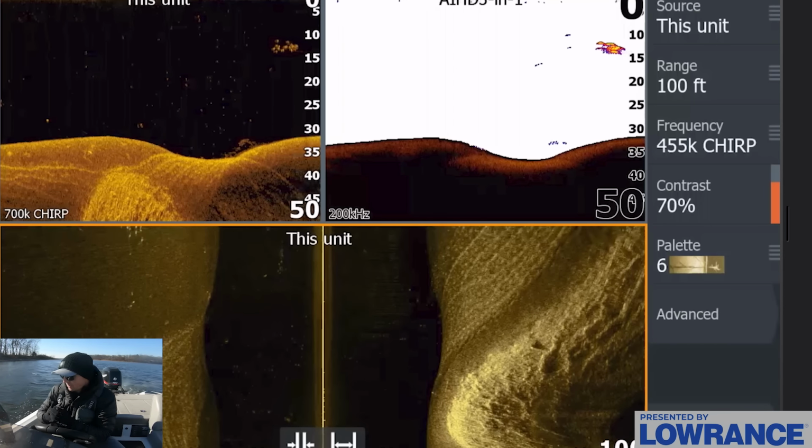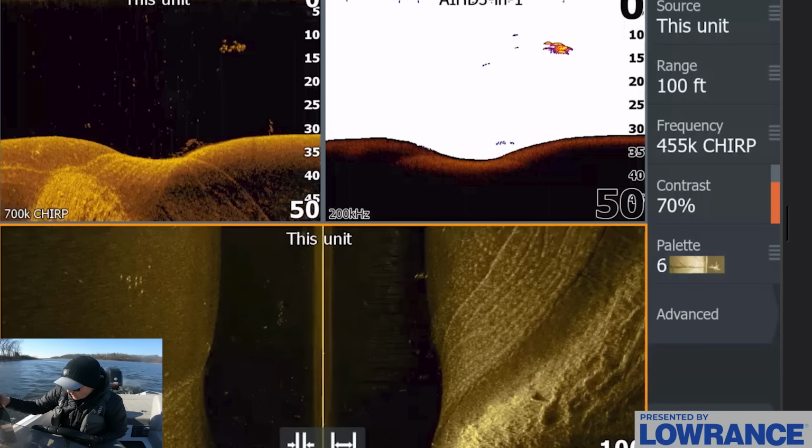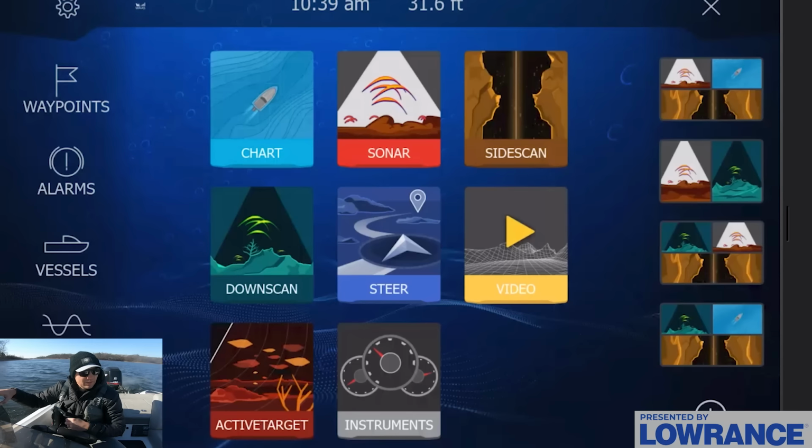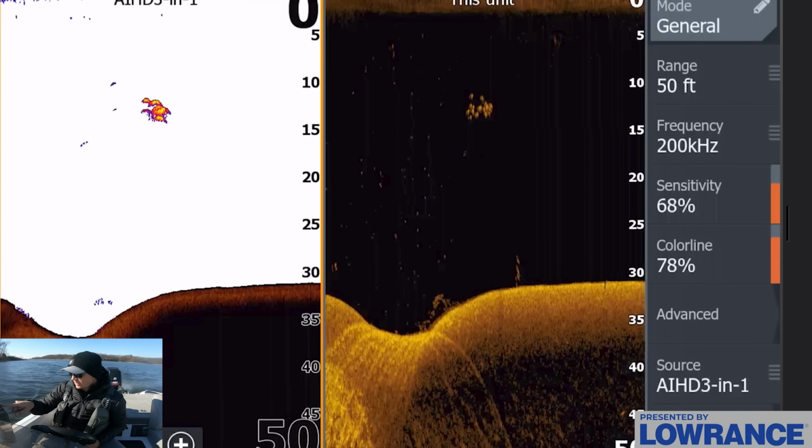Oh, there we go. Okay, never mind. We just found a group of bass right there. So that is a group of bass right there on the screen on down scan. We actually have another group of bass on the left over here. So if we go here, this is a group of bass. You can see those arches clear as day. There's a wad of them.